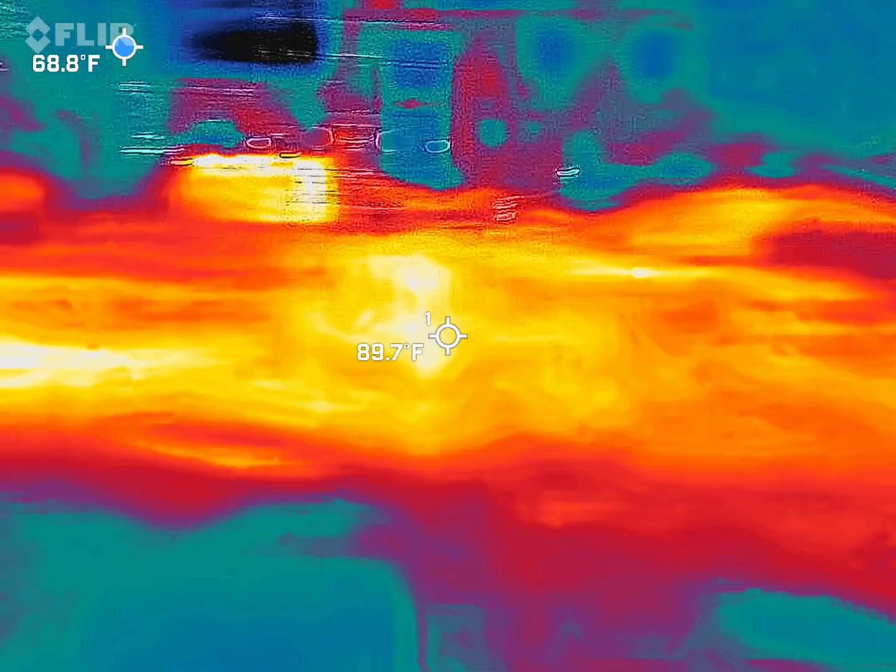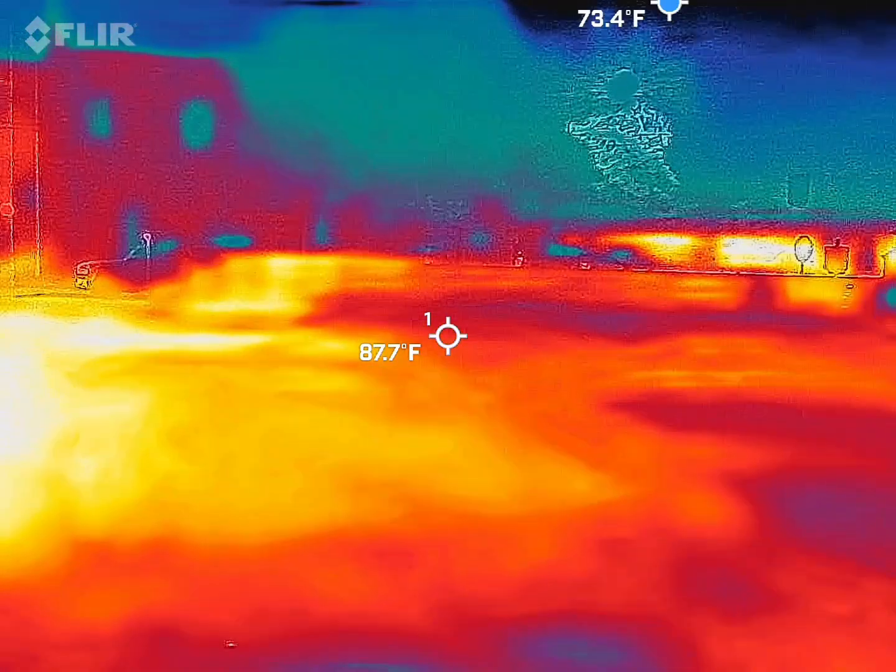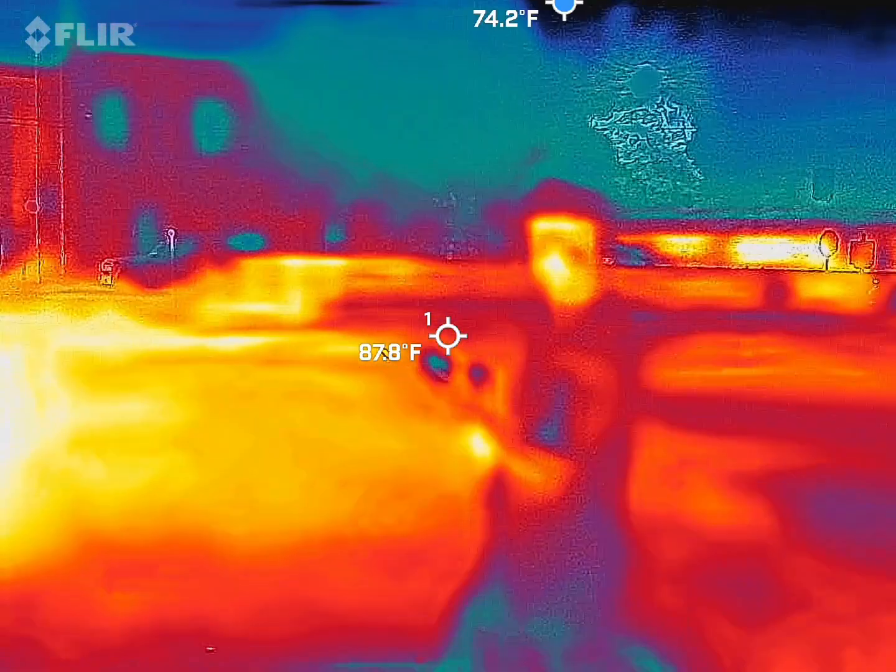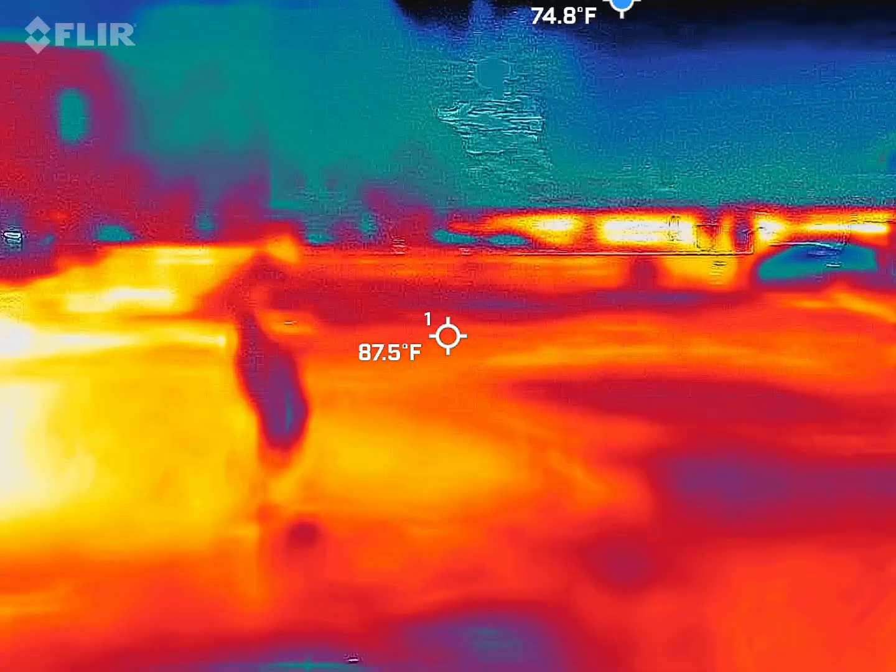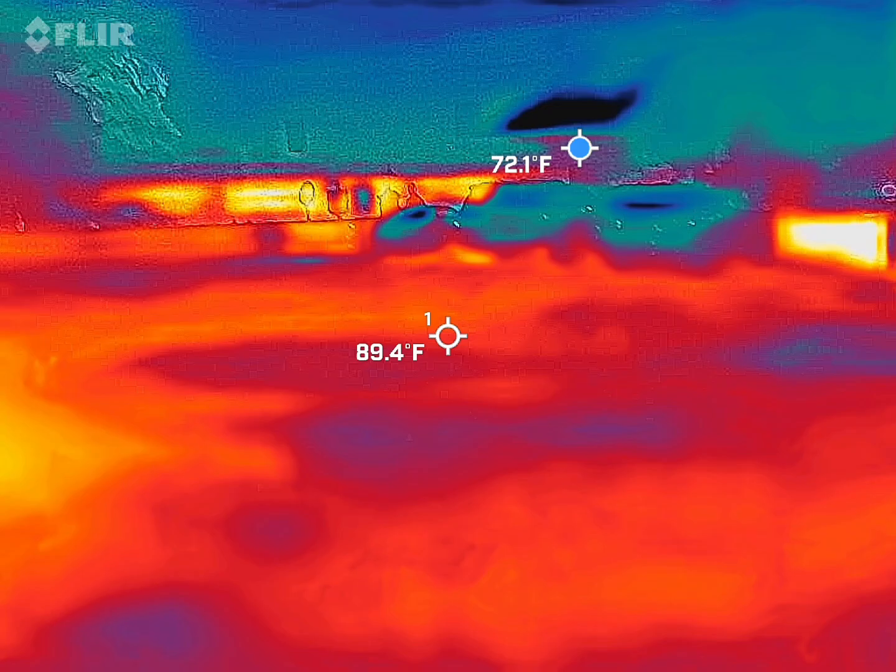I know we're not supposed to look in the vehicles, but as I was scanning, going around the back of that truck, 58 degrees. Closest one. All the other ones were like 72.